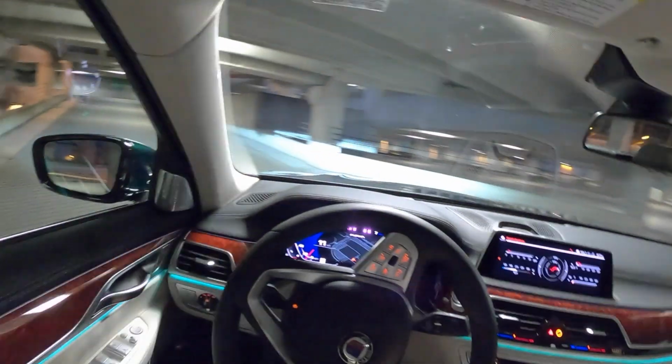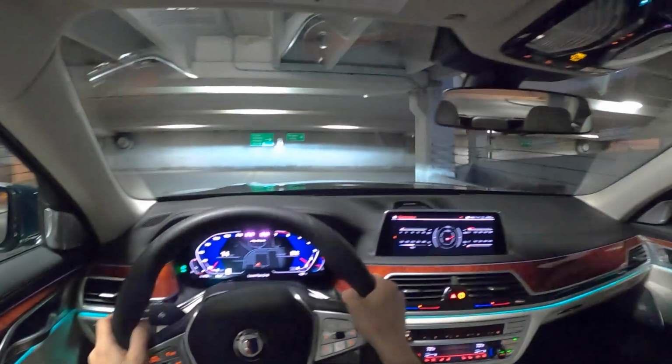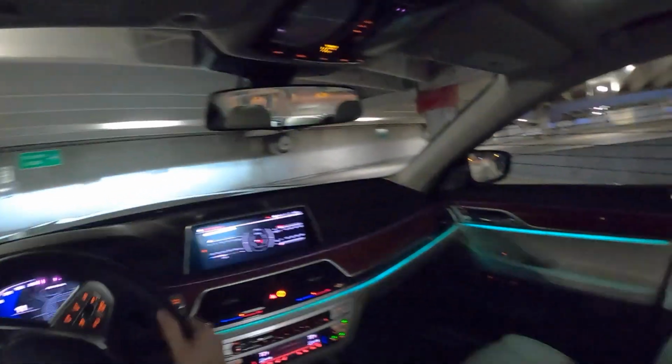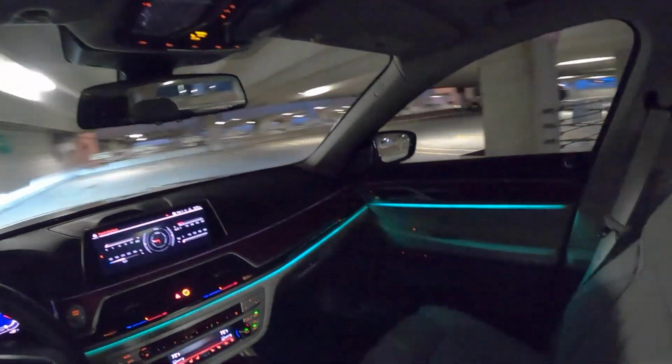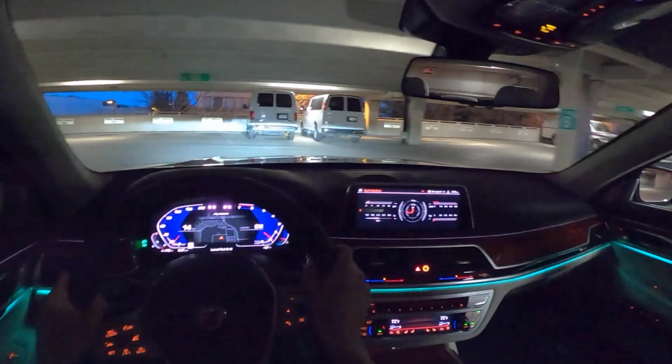BMW's new high-end models are so good. They always have been, but there's really an exceptional quality to the way they drive, and this just builds on that, which is pretty awesome.